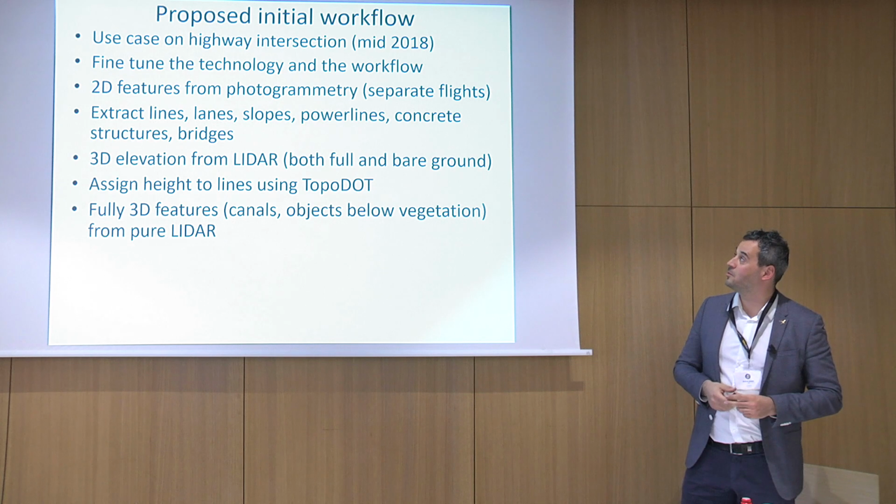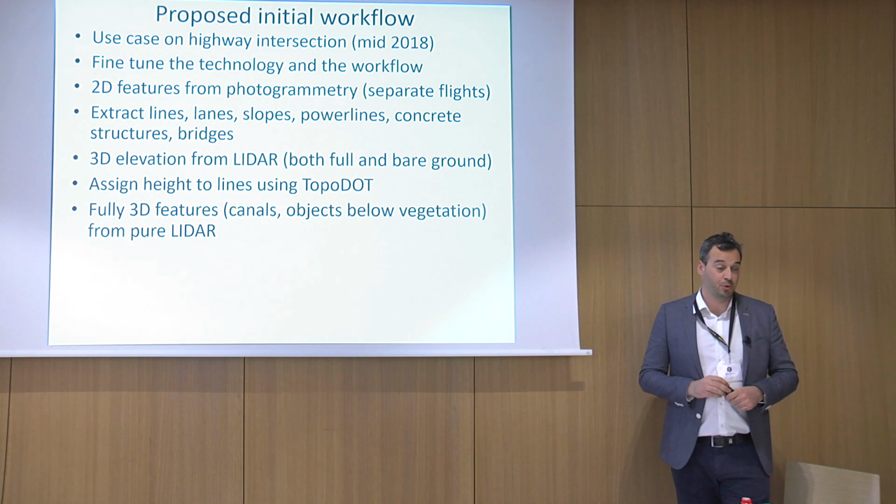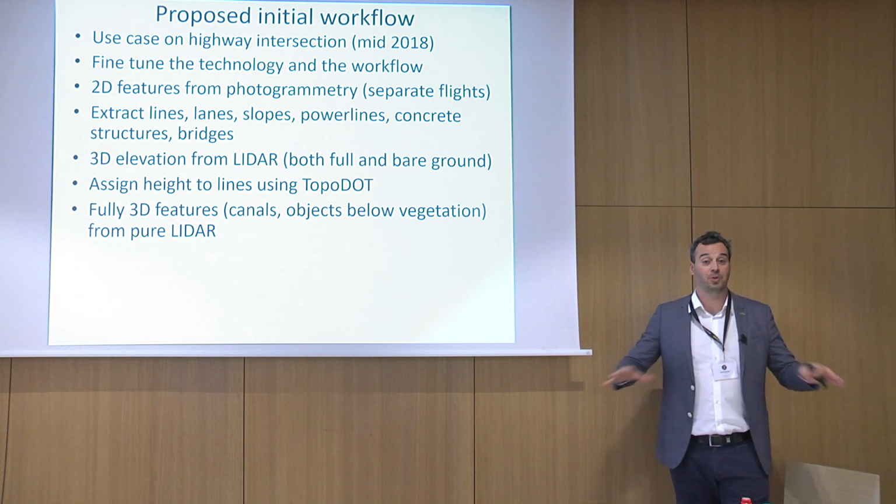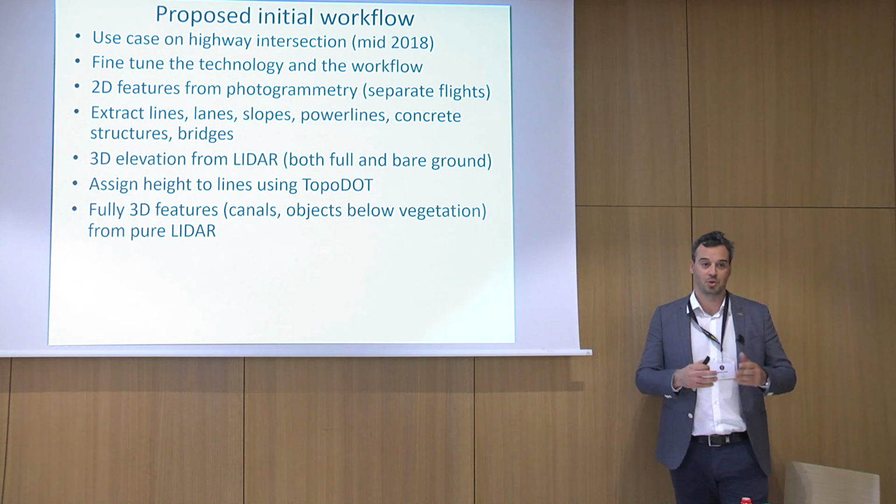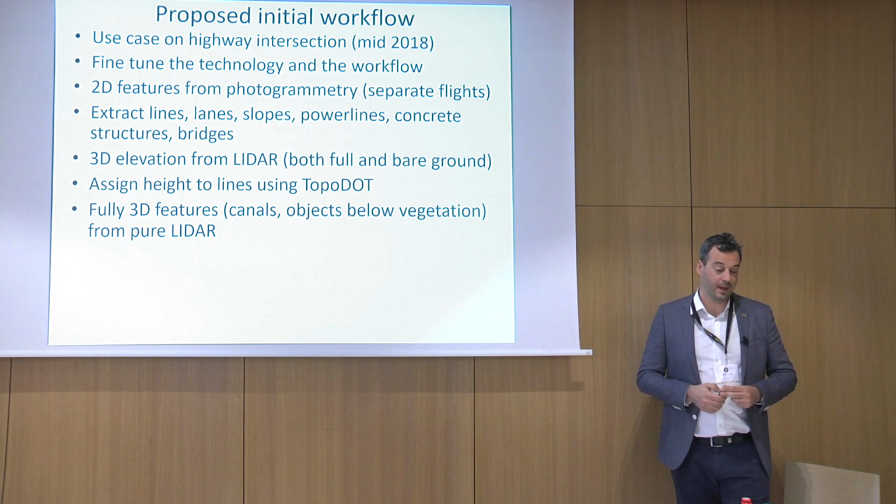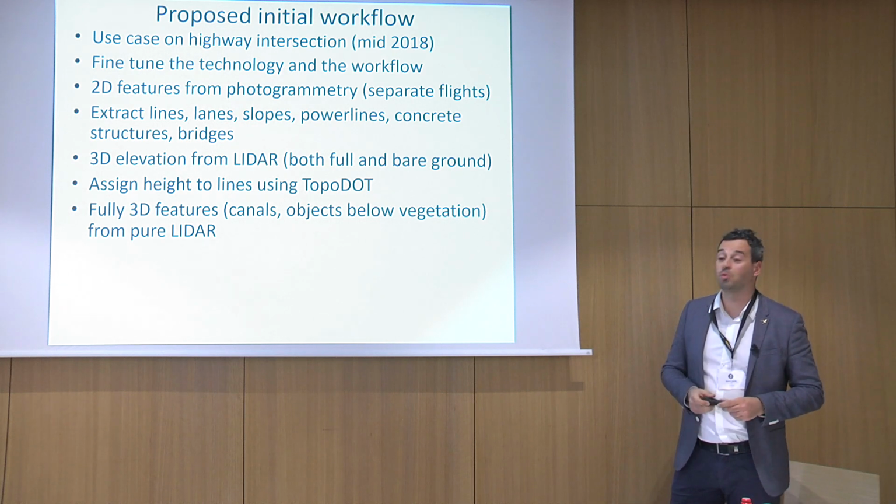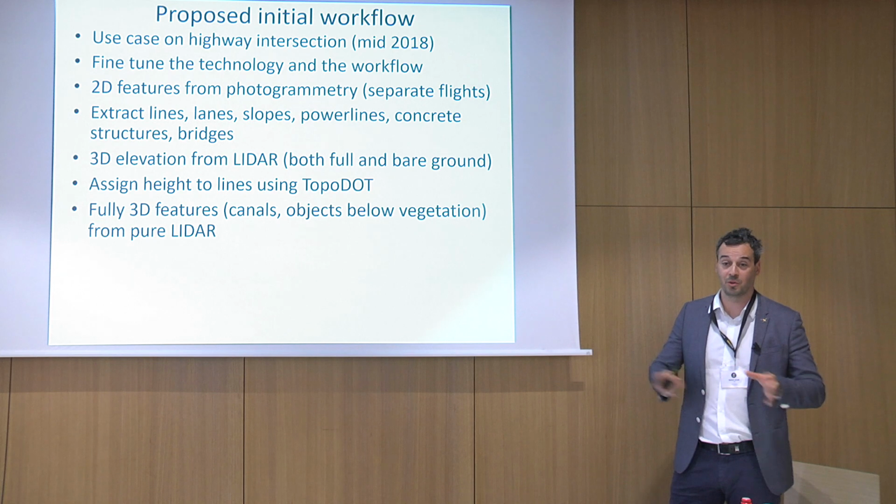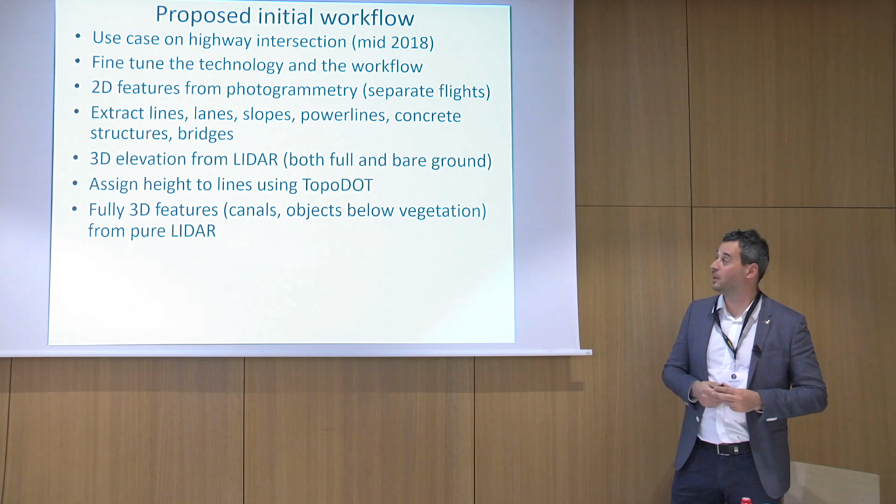So what we said is first we should do a photogrammetric survey, and from those surveys we would vectorize the 2D environment. We have to have all the lanes on the roads, all the intersections and important features, extracting lines, also concrete structures and important things that have to be recorded before the design can start.